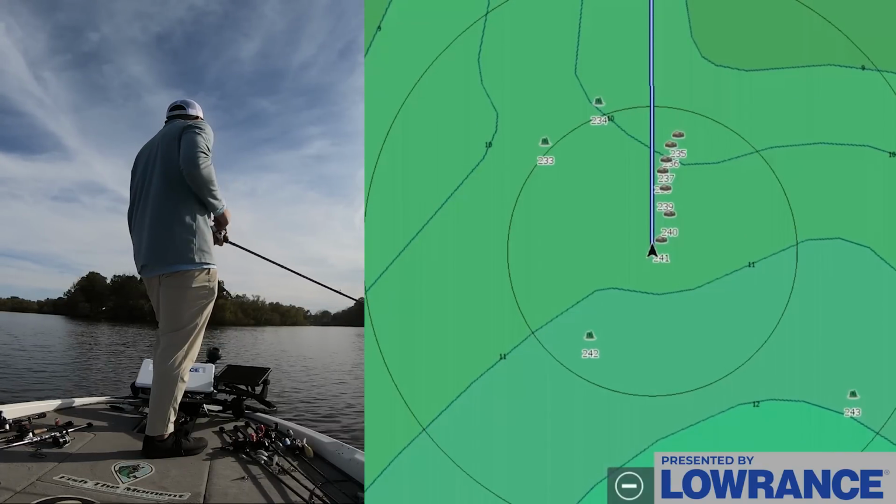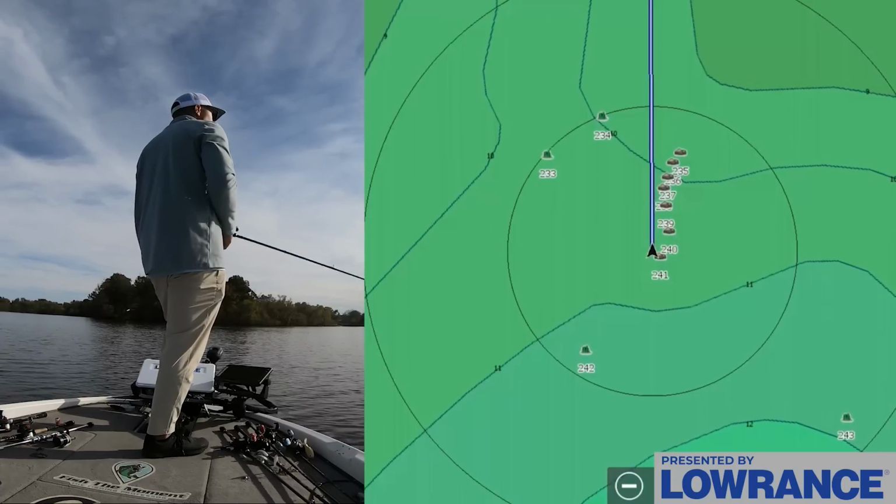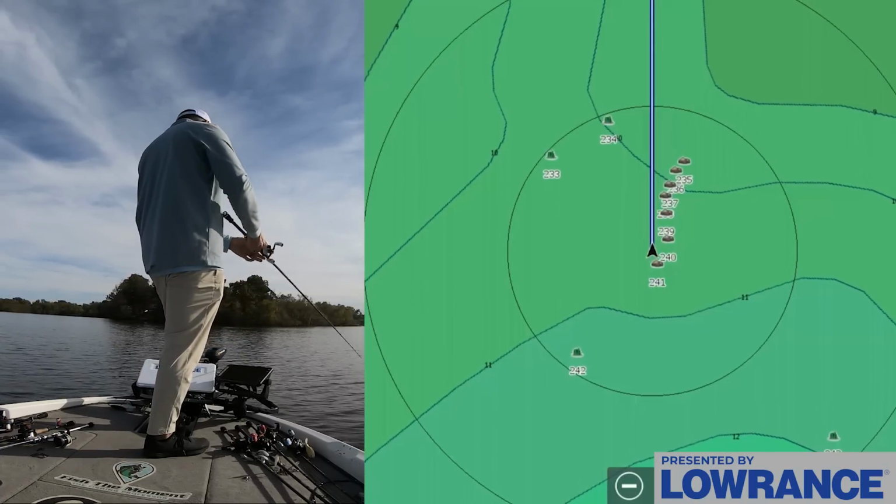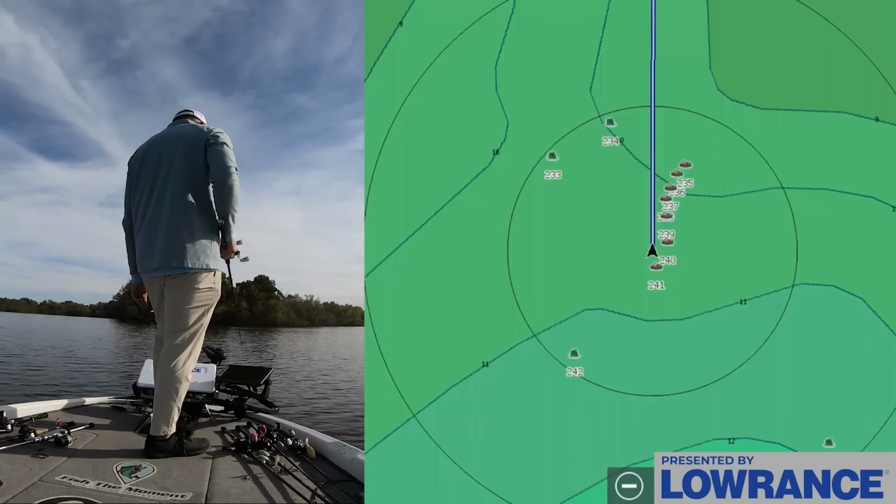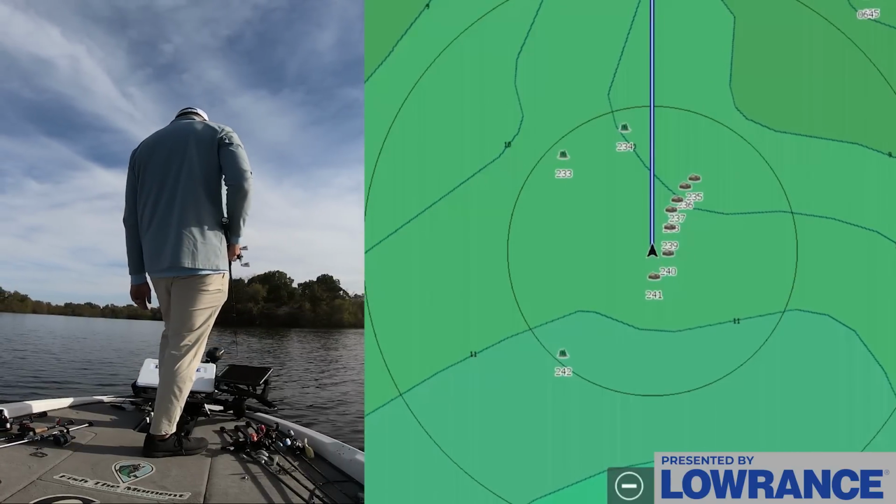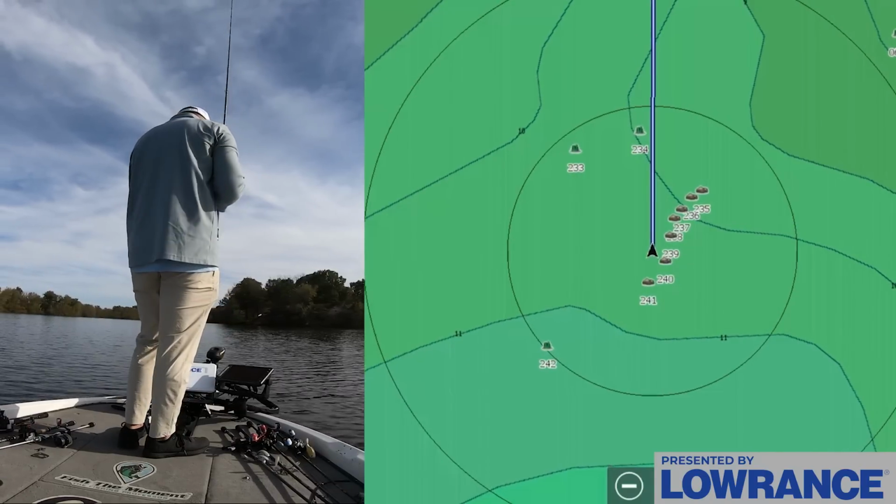And then when you get more wind or a little bit more cloudy, windy days, but even windy and sunny days, just wind in general, I find that I have a lot more success with a moving bait, usually a crankbait. I would say that a crankbait is my go-to moving bait in an ambush situation 95% of the time.